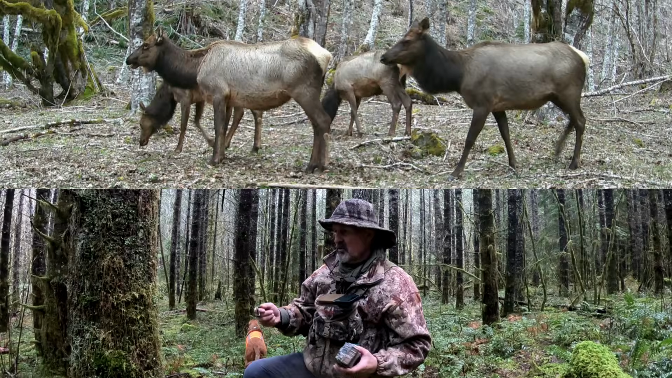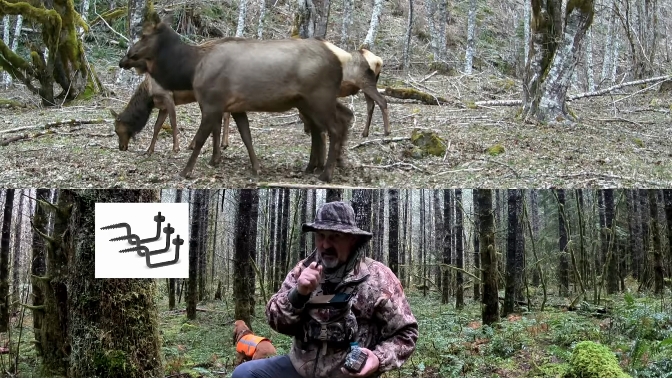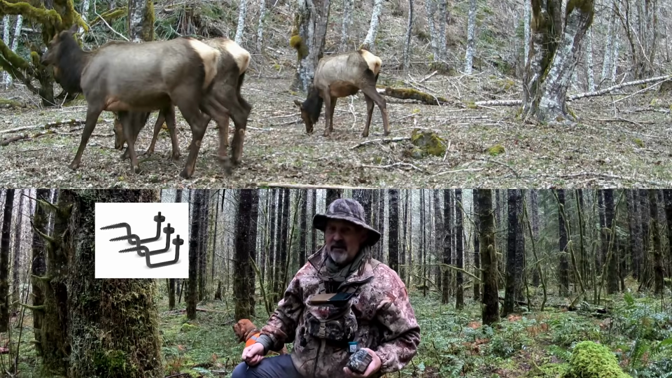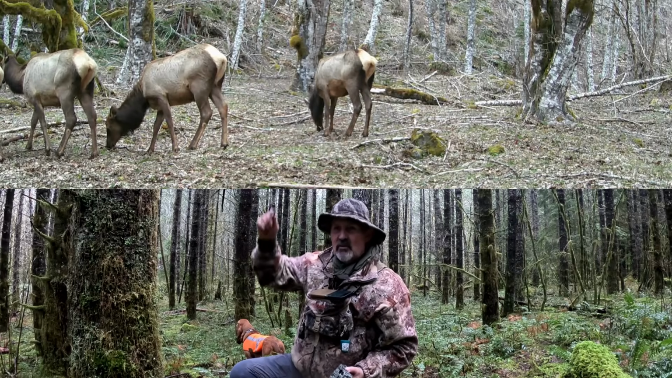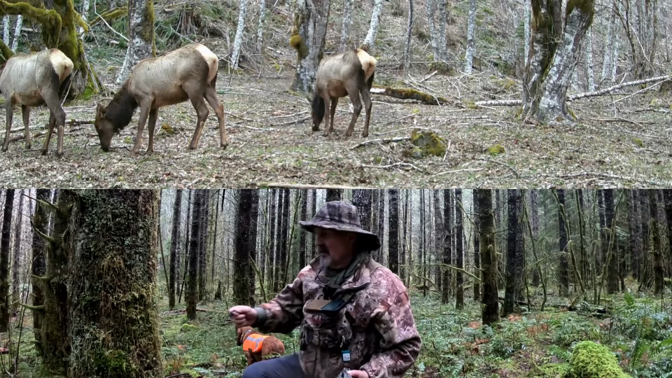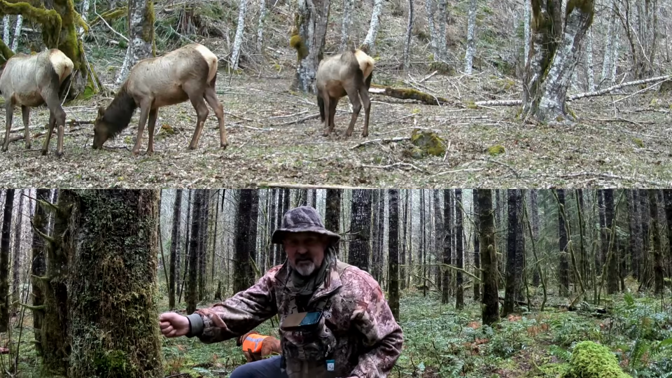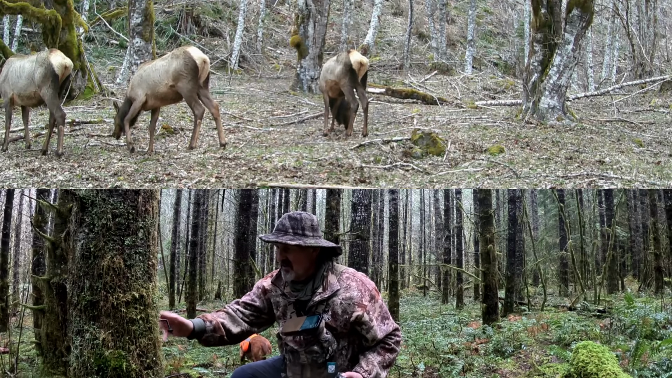If you're putting everything up high in the trees because you're afraid somebody's going to wander by in the woods and steal your camera, you're going to miss an awful lot of animals. There's just some risk to leaving it low so that it will capture the largest amount of animals.